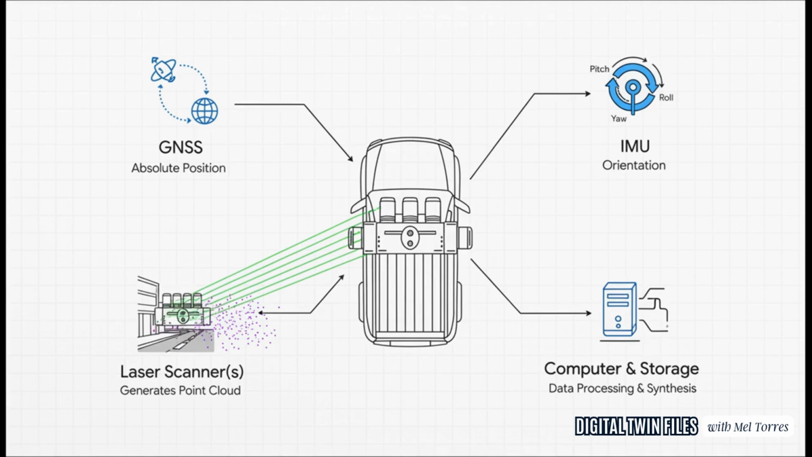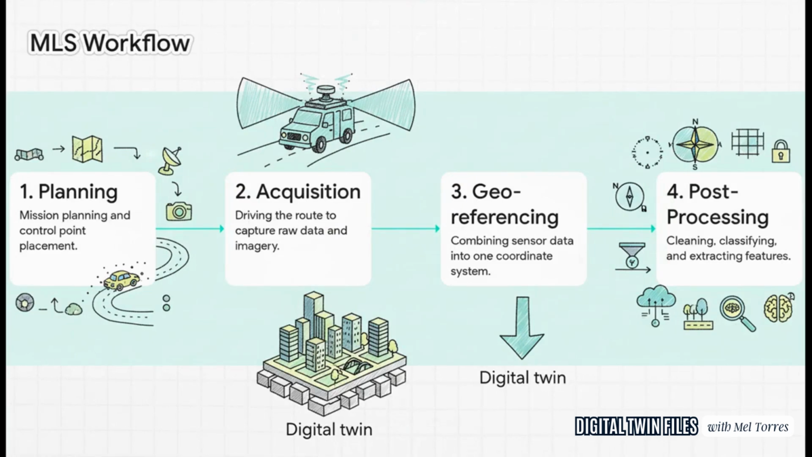Now, this is super important. It's not just about hopping in a van and going for a drive. Mobile LiDAR is a serious, disciplined geomatics workflow. It all starts with meticulous planning. You've got to check satellite coverage, place control points, then you go out for the data acquisition. But the real heavy lifting happens back at the office. That's where you georeference everything, stitching together all that data from the GNSS, the IMU, and the lasers into one perfectly accurate map. And finally, you post-process that giant point cloud to clean it up, classify it, and pull out the features that actually matter.